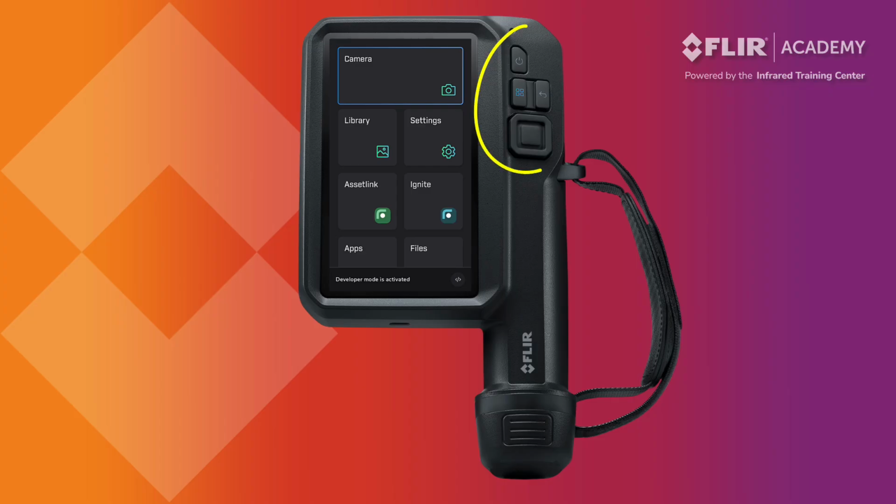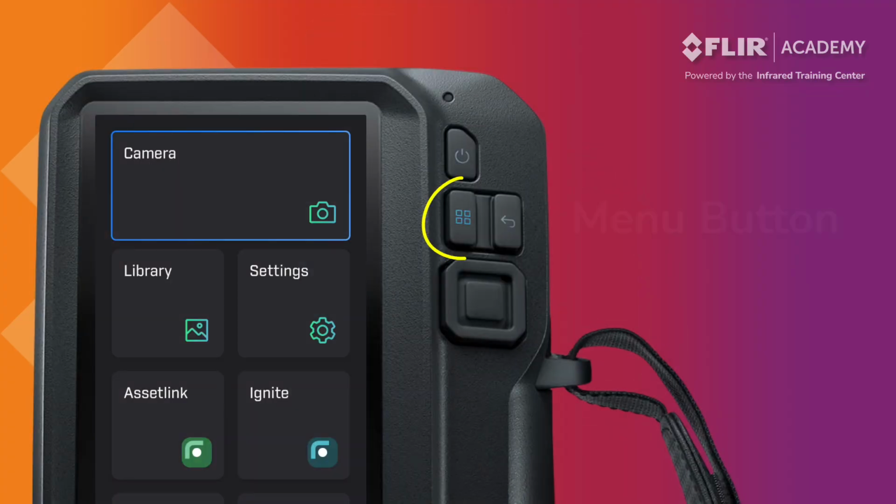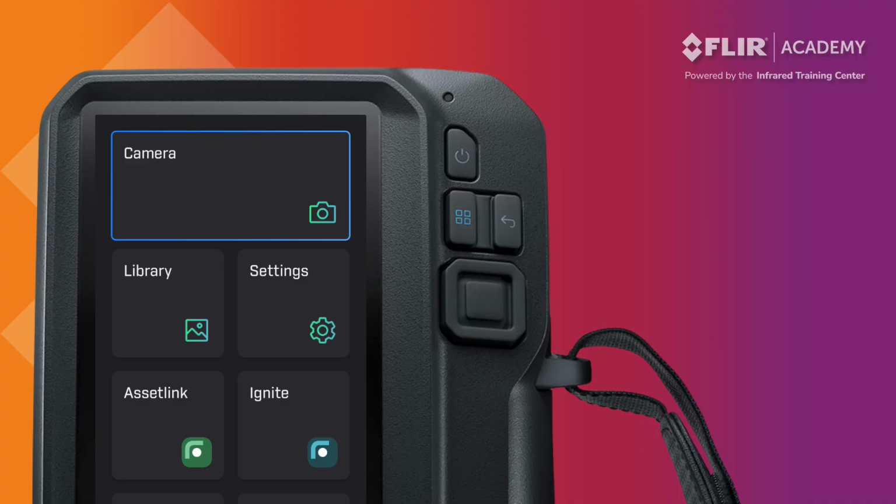There are also buttons located here to the right of the main display, which can be used as an alternative and may be necessary if you're wearing gloves. One of these is the menu button. Pressing this returns you to the main user interface seen here. To the right of the menu button is the back button. This backs you out of any submenus such as the settings, the library, and more.